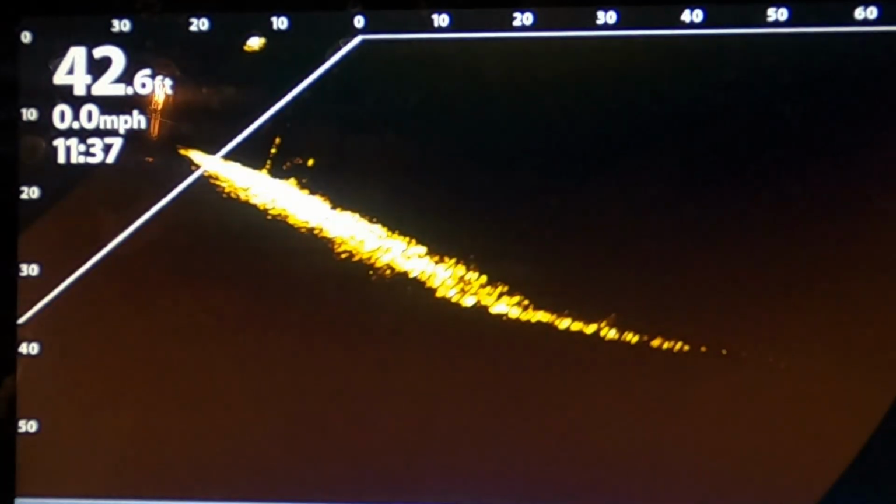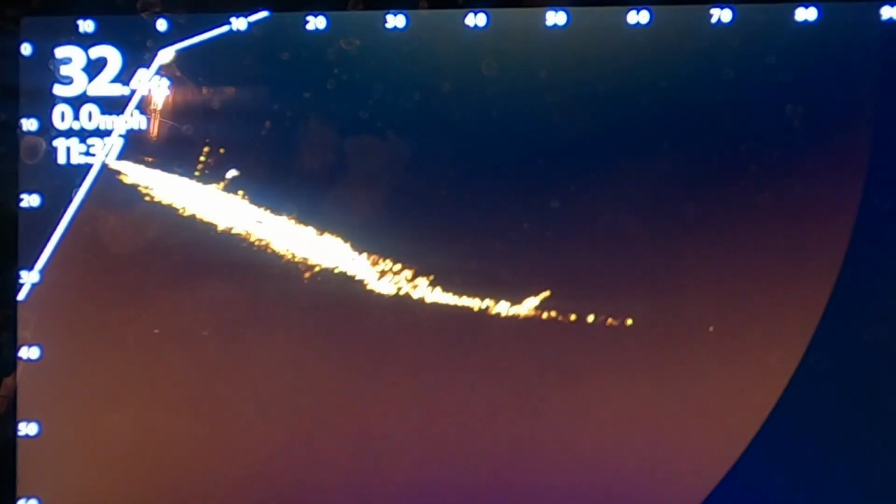I did record quite a few, so bear with me. Okay, you can see a brush pile over here. See a big fish under there swimming around. You see it right here? It's a big bass. Well, I say bass. I'm going to believe it's a bass. It could be catfish. It could be anything else, a striper or whatnot.